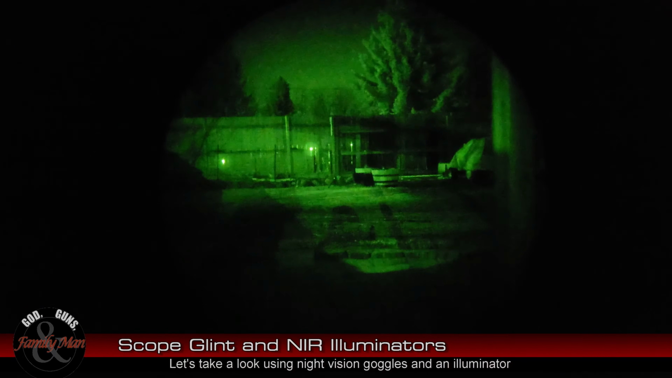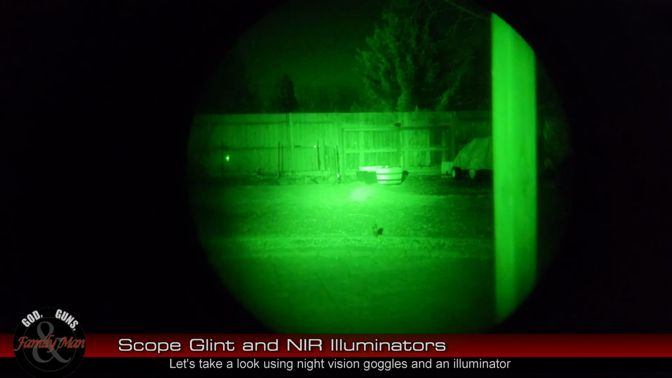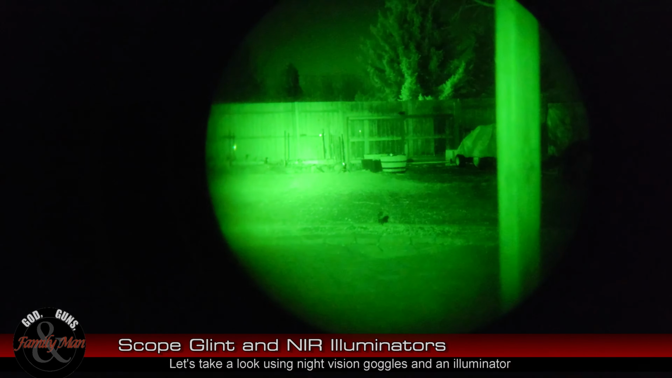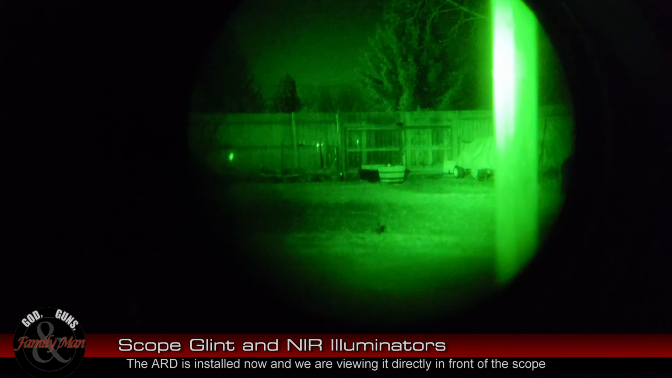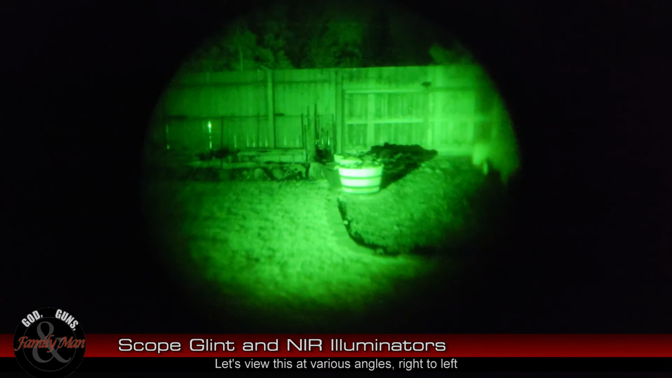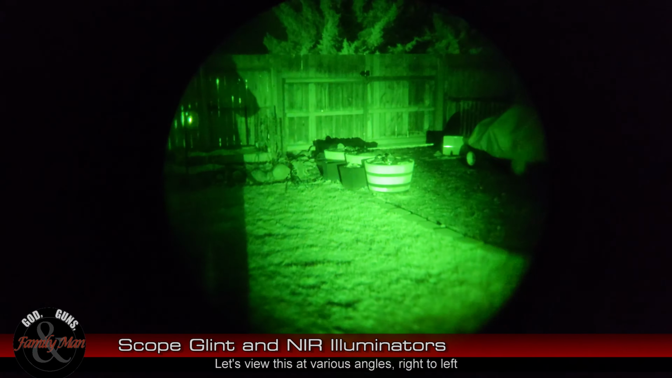But then what I did is I installed a Tenebrex Kill Flash ARD on my Schmidt & Bender scope, the larger rifle that's sitting out there on the ground, and we tried the experiment once again. The rifle on the right side, once again, clearly you can see the glint occurring under near-infrared and near-infrared illumination, but you only pick up the glint on the scope with the ARD if you are pretty much directly in front of that rifle scope.